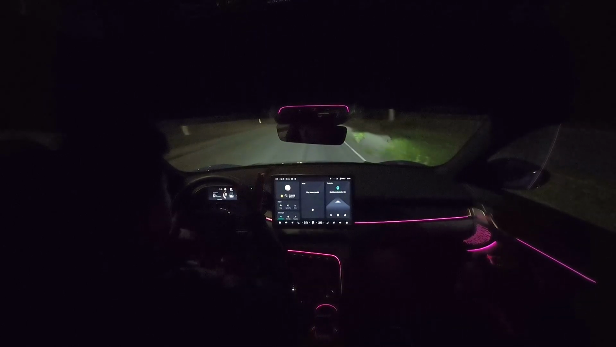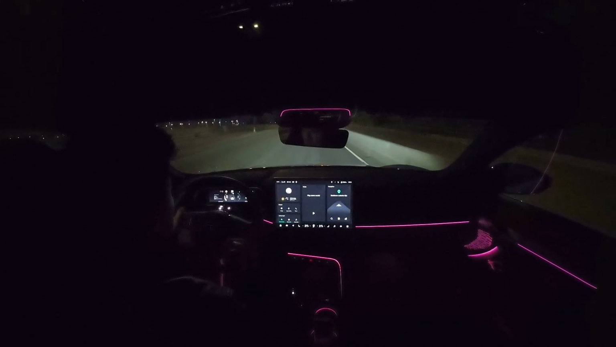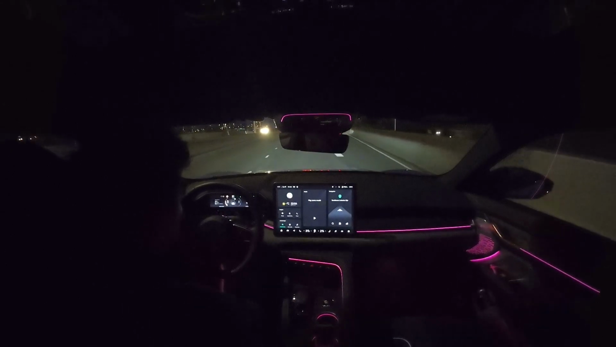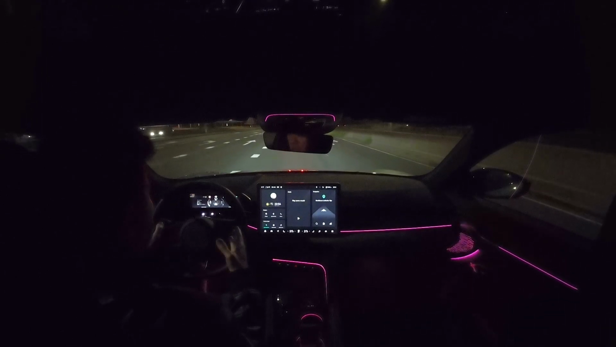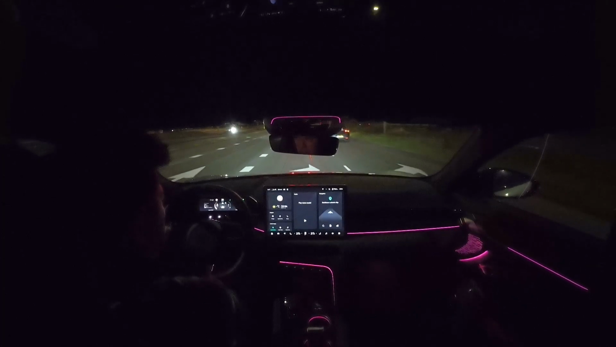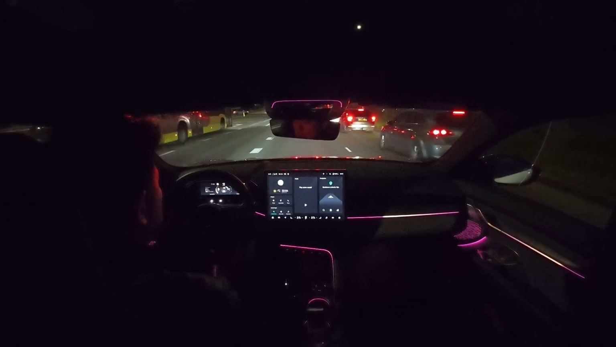I think it's on the freeway. I've only seen it doing that on the freeway. We're driving like 50 something and it doesn't really light up at that kind of speed. But when I drive around 100, I see the headlights light up the signs a little bit more, so you can see them more clearly.